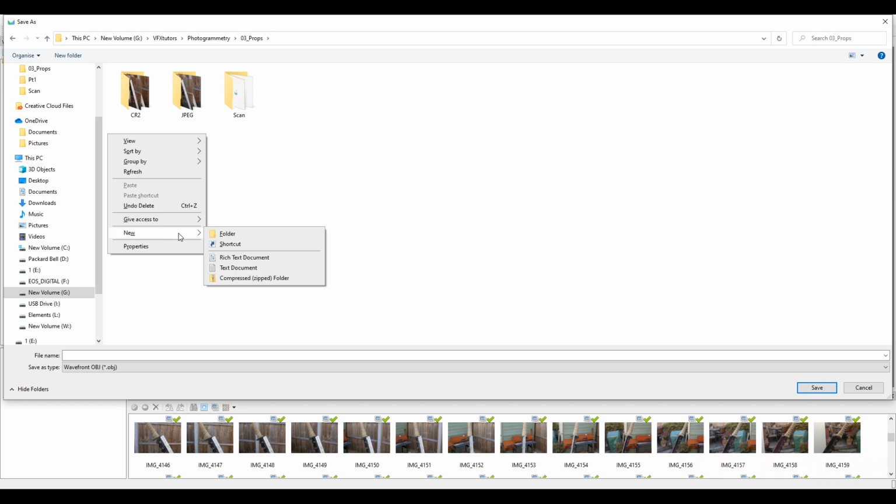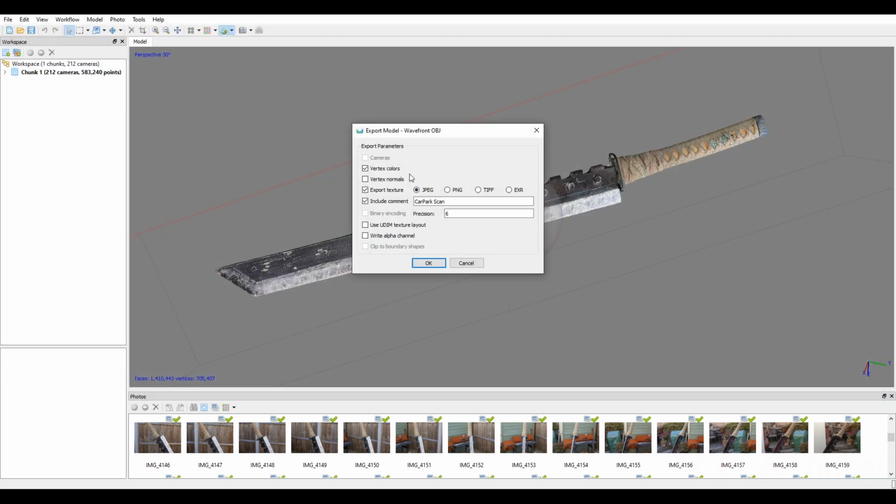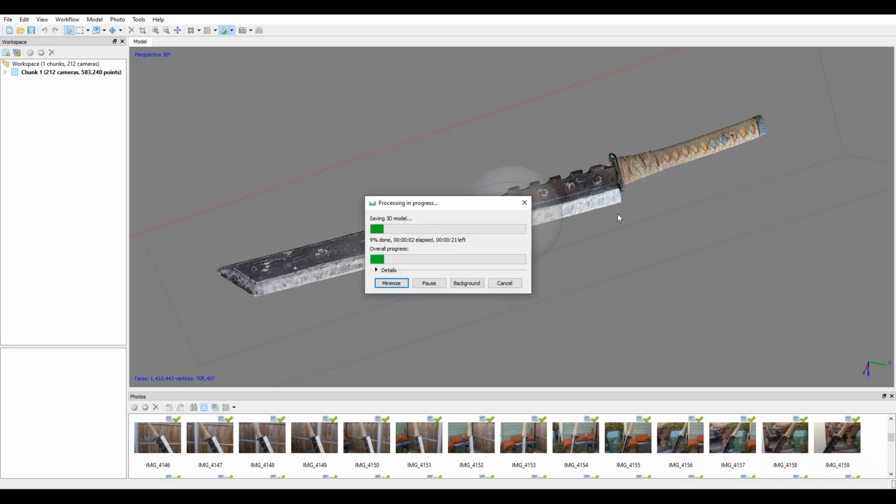And I'm just going to make a new folder called Exports, just so I don't get stuff mixed up. Just got Prop Sword V01 and save. I've still got the old one now. Just got Prop Sword, and I'm just going to leave it as a JPEG now because I don't need a TIFF or an EXR because it's all going to be done on the remodel anyway. So I'm just going to select OK, and now that's going to start exporting it out.